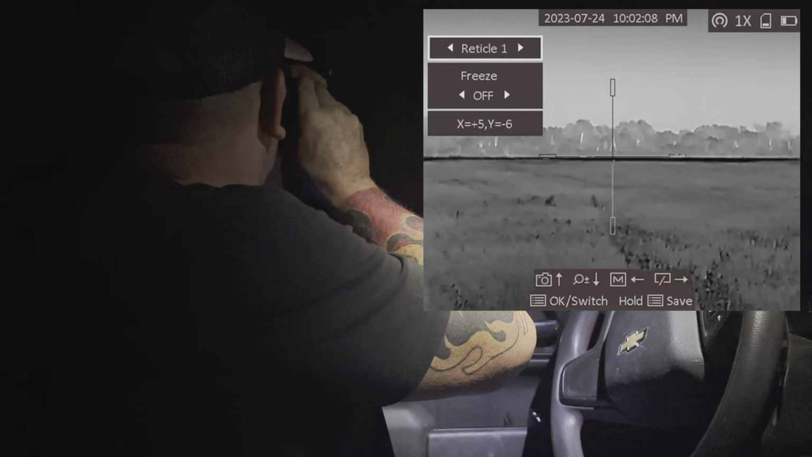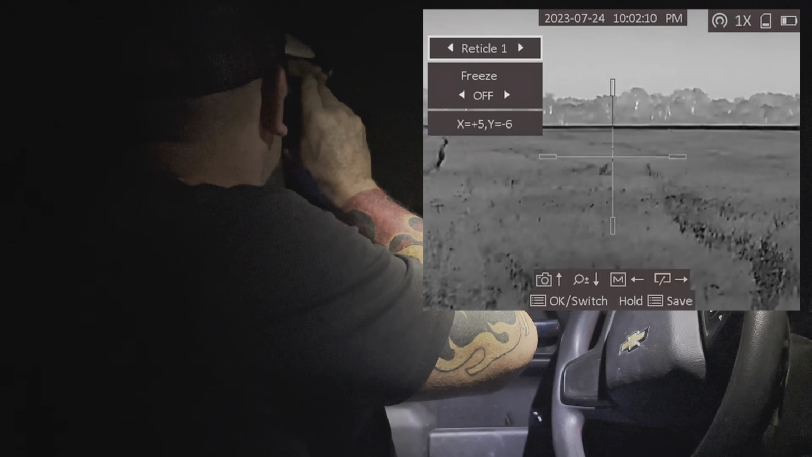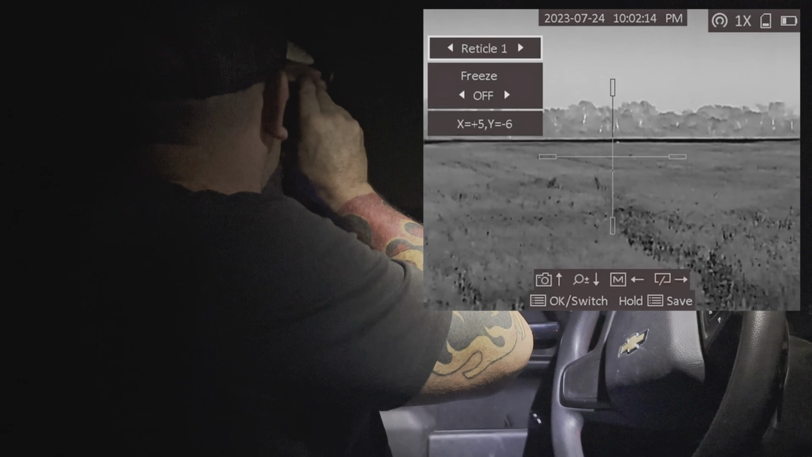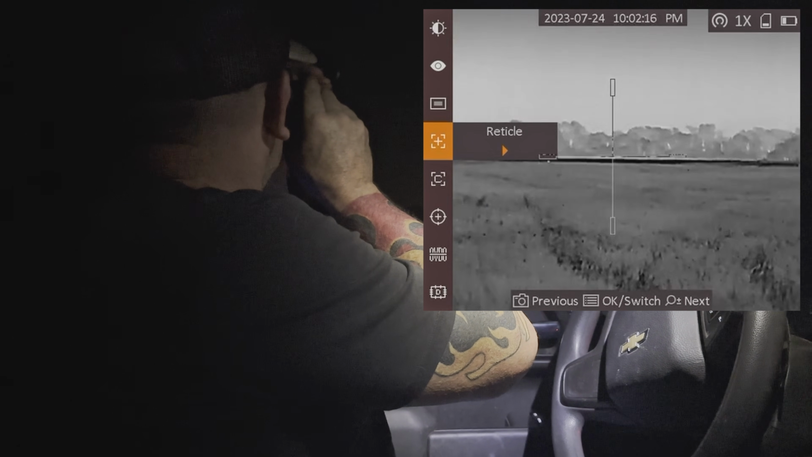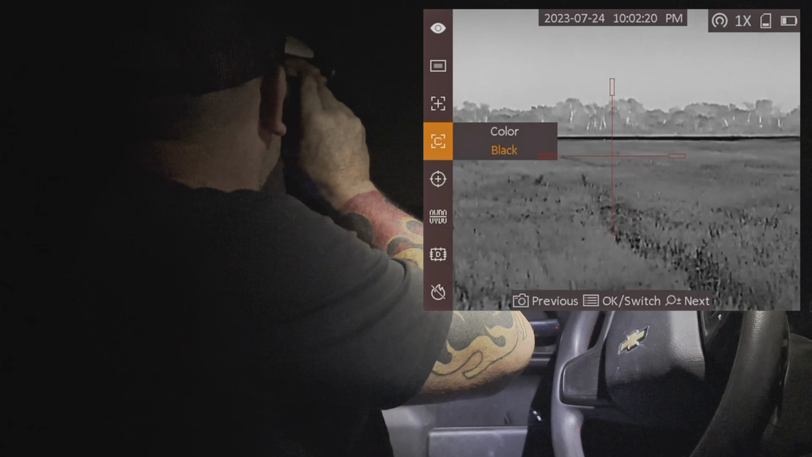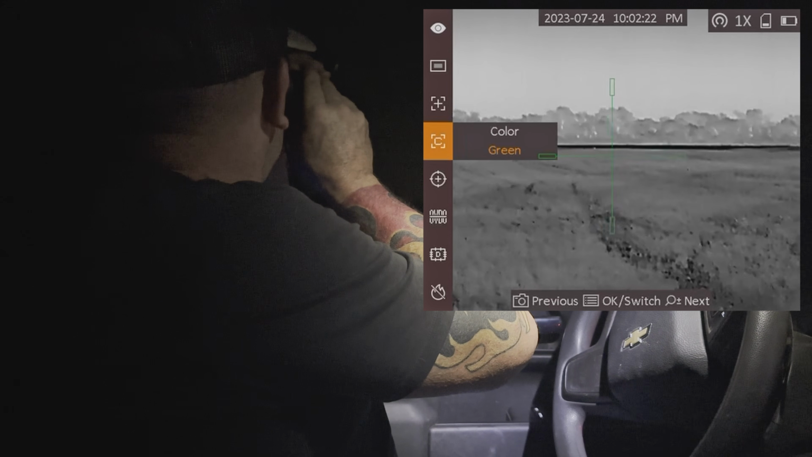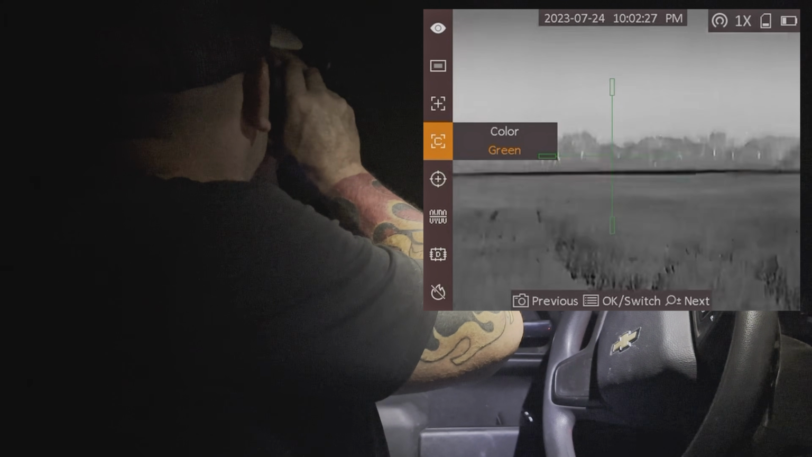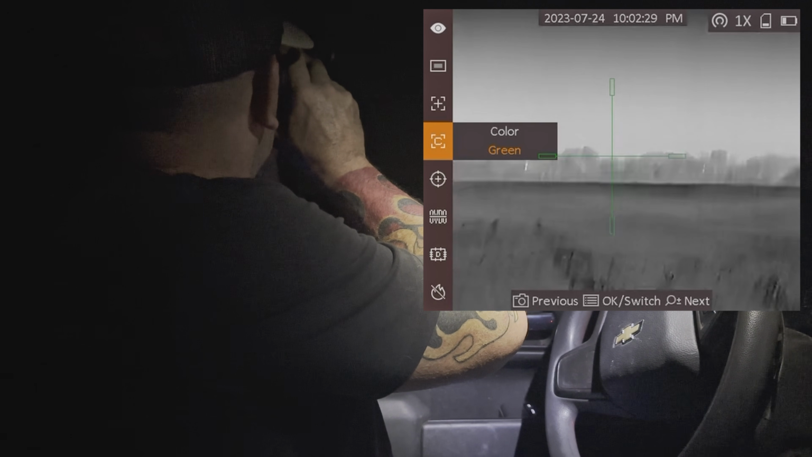So anyways, I'm on reticle 1. Let me push my center button here. I'm going to hold that for 5 seconds, and it's going to pop me back out to my menu. So now I can go down to color. So it's on white. I can do green, red, black, back to white. We run a lot of white hot with green reticles. So I'm going to leave that green reticle on for the time being.